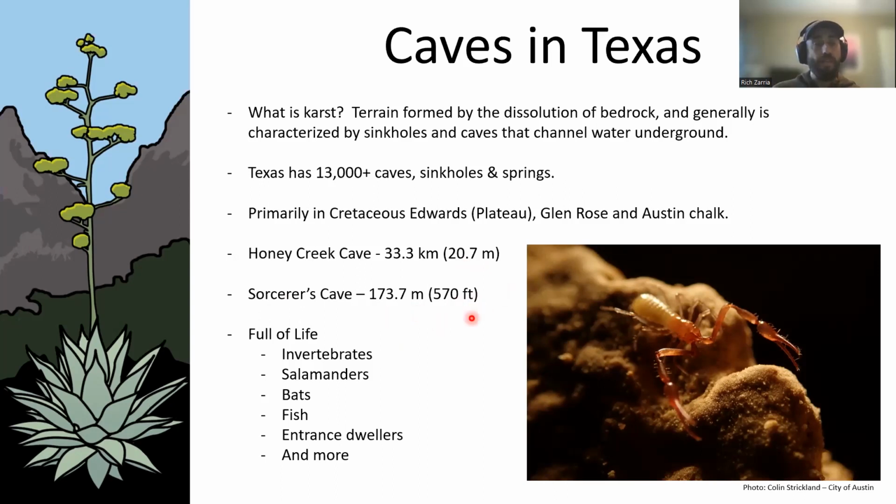Caves are full of things, invertebrates like this wonderful pseudoscorpion, photo by Colin Strickland at the city of Austin, works at Cape. Salamanders, bats, fish in certain special areas, entrance dwellers like raccoons, porcupines, ticks, all that, rattlesnakes, and many more. Caves are really wonderful. The science is really cool, and I count myself lucky to know all the scientists that actually do the really good work inside these things.